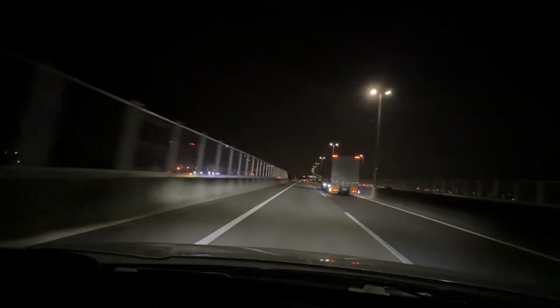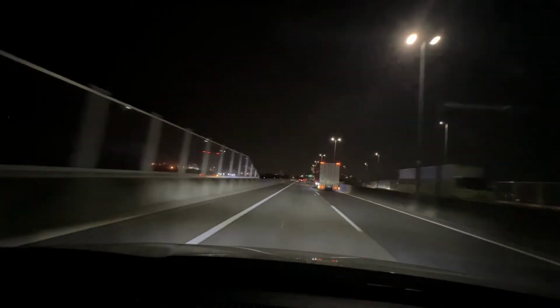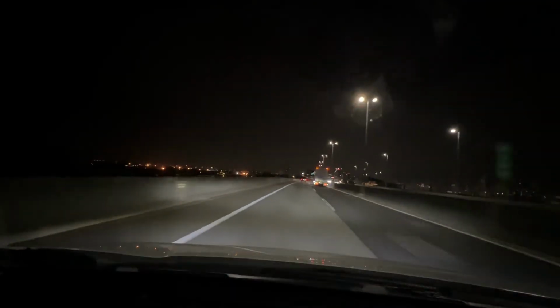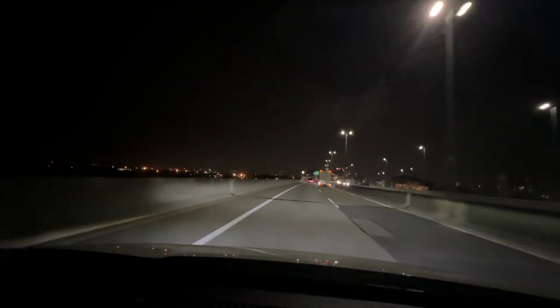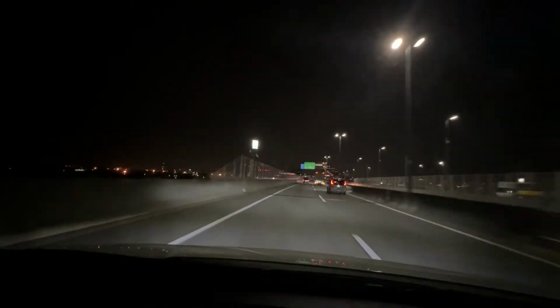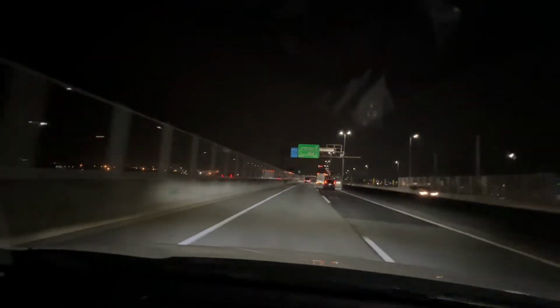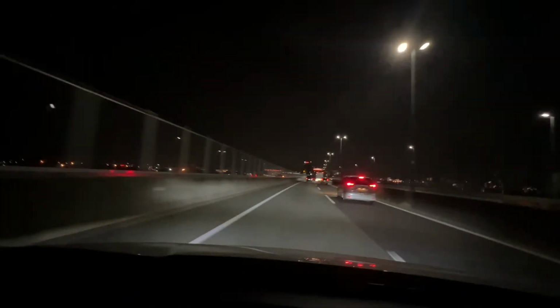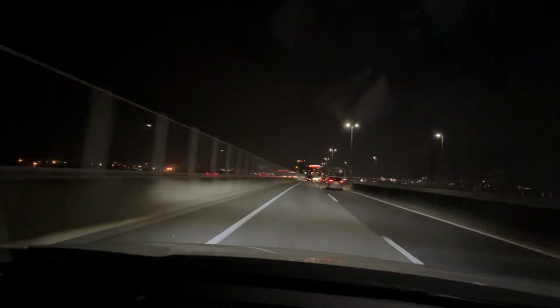So I'm getting a notification that shortly there is a truck, car, food and drink rest stop coming up. I've never actually stopped there, however. Here in Osaka, there are a couple that are right in the middle of the highway.